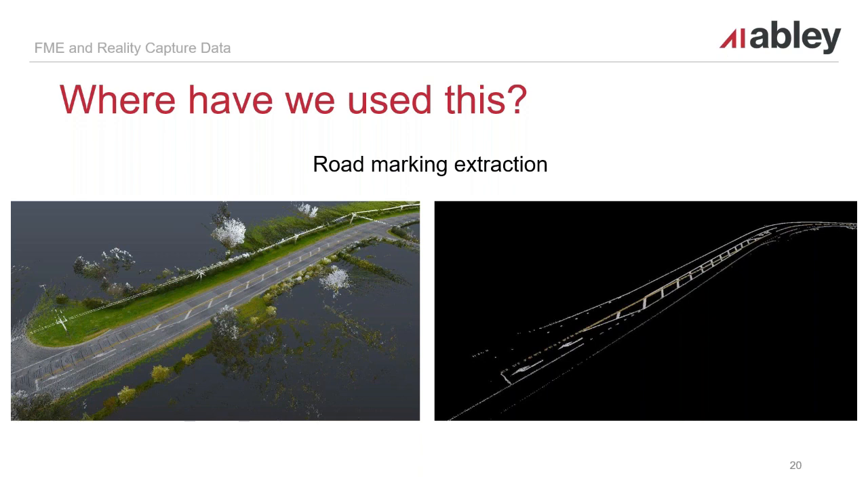We wanted to extract the line markings from roads. The first step was to classify the point cloud and extract all the ground information, because we wanted to remove any vegetation, overhead power lines, poles or vehicles, or anything that might complicate the data more than it needs to be.